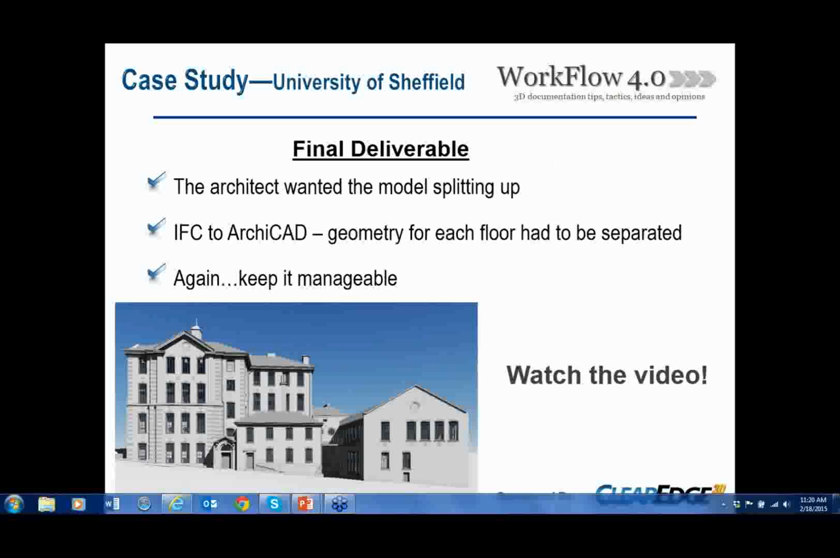Okay, so for the final deliverable, the two key areas for the architect. The first was to have the final deliverable as an IFC, as they were working in ArchiCAD, like I mentioned earlier. It was really crucial because IFC should be a universal format for translating this data from any BIM package to another BIM package.